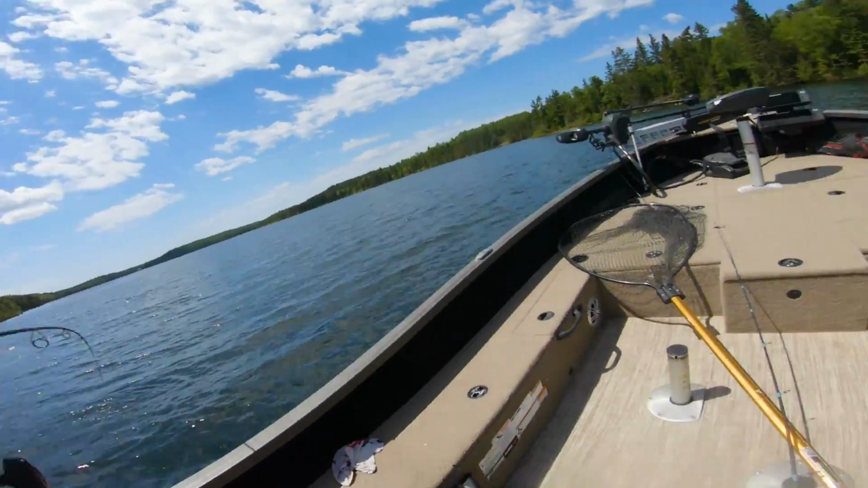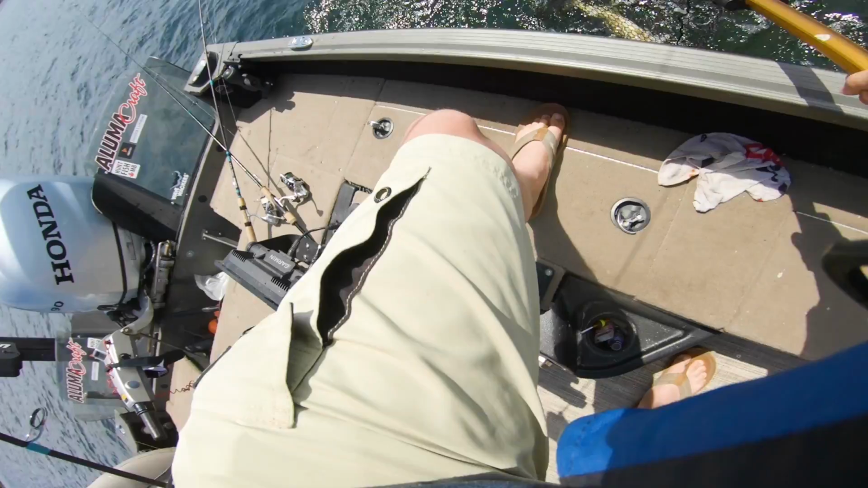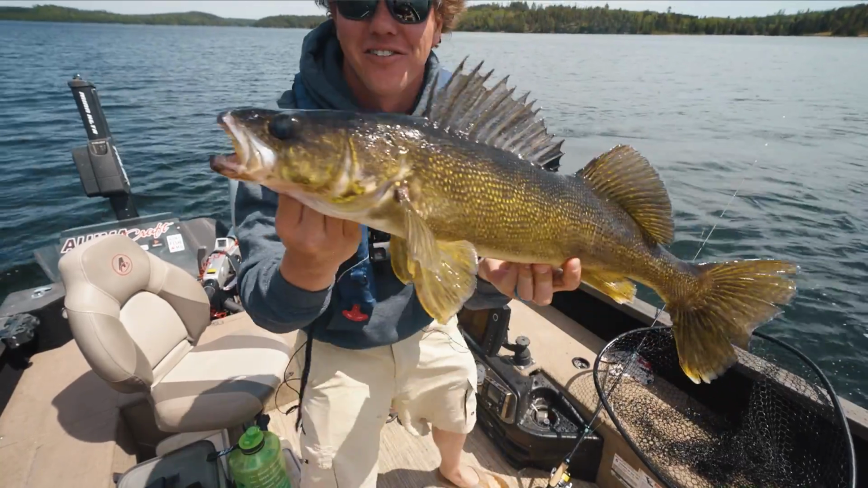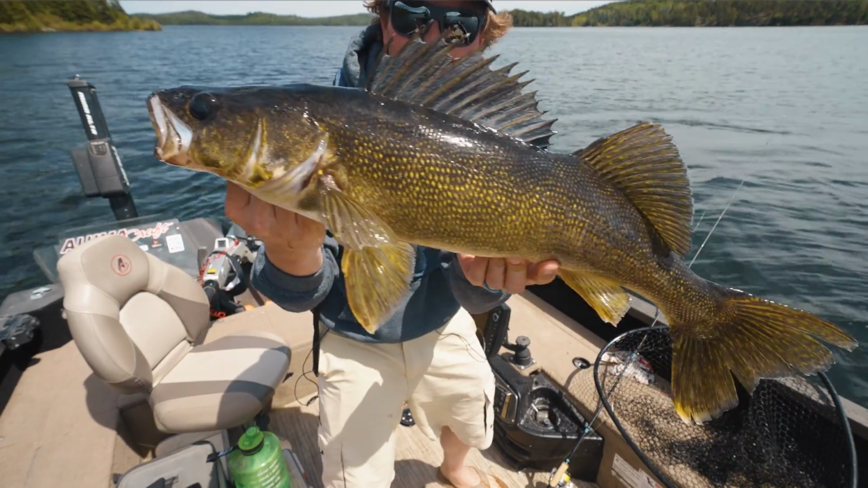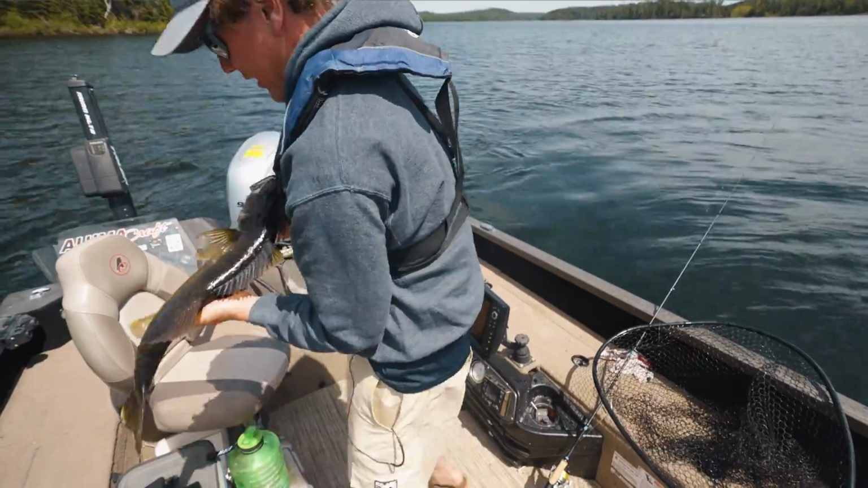Ooh. That is what I'm talking about. First walleye of the trip, and it's a good one, probably 24 inches. So good, so good. It just took doing nothing.